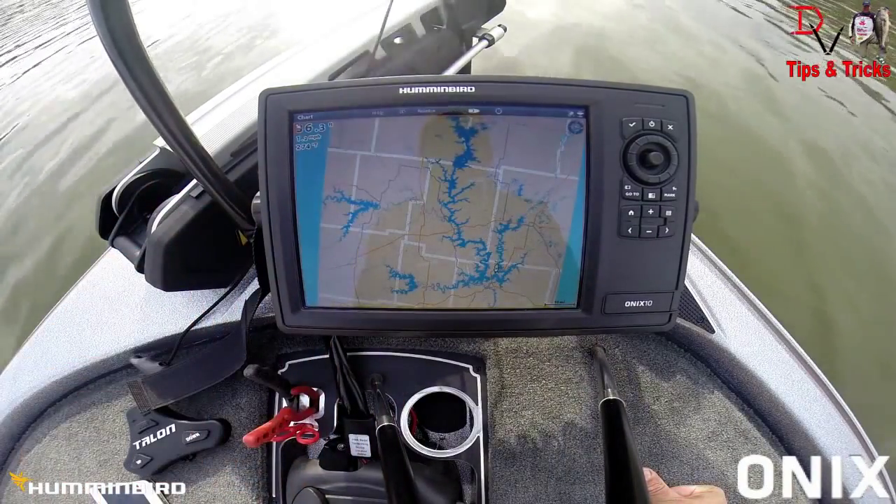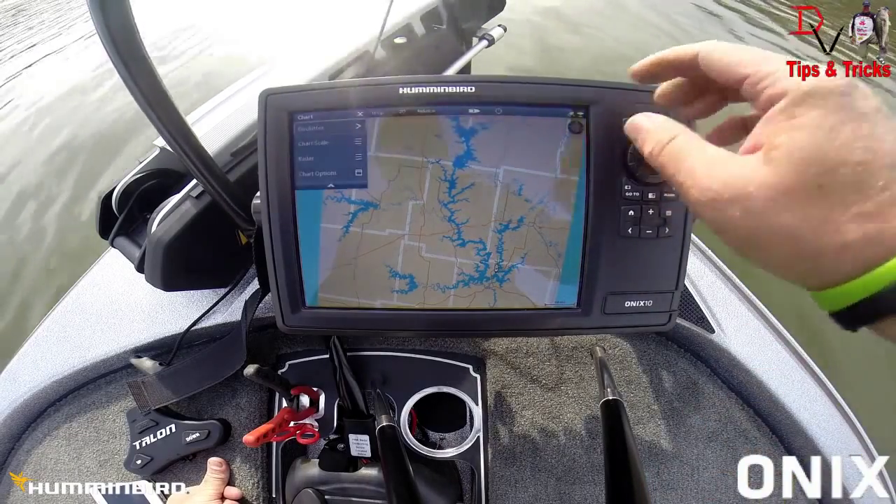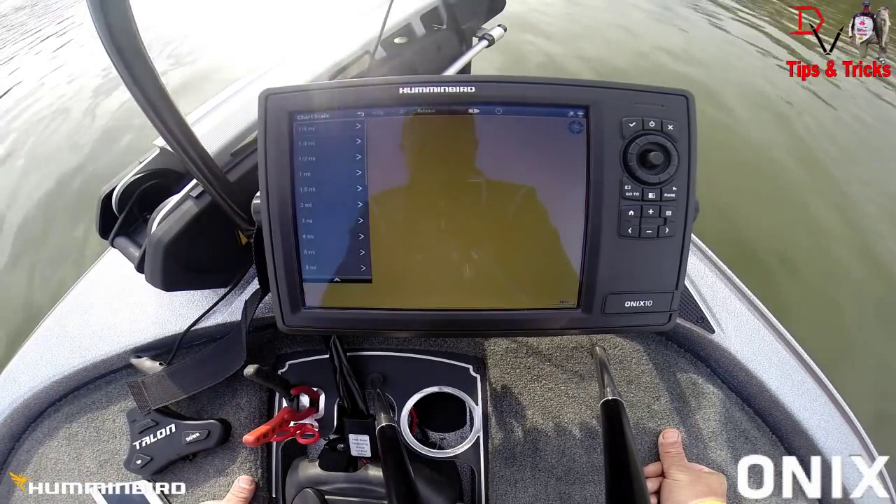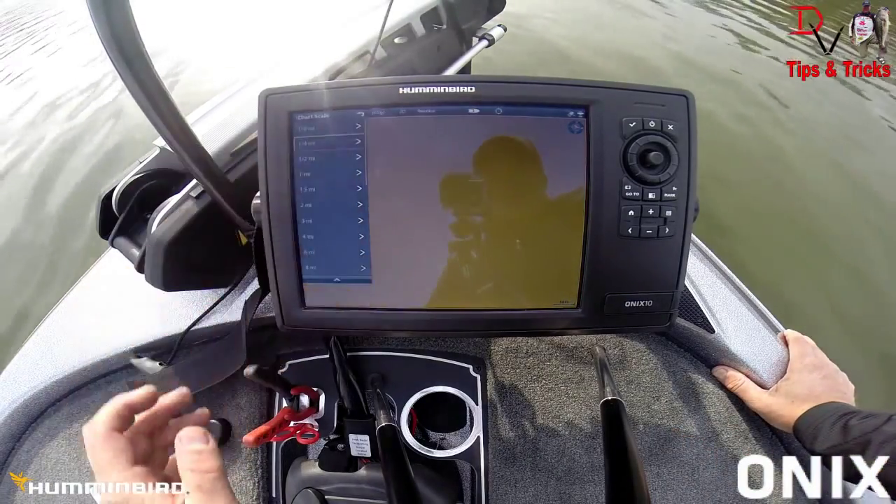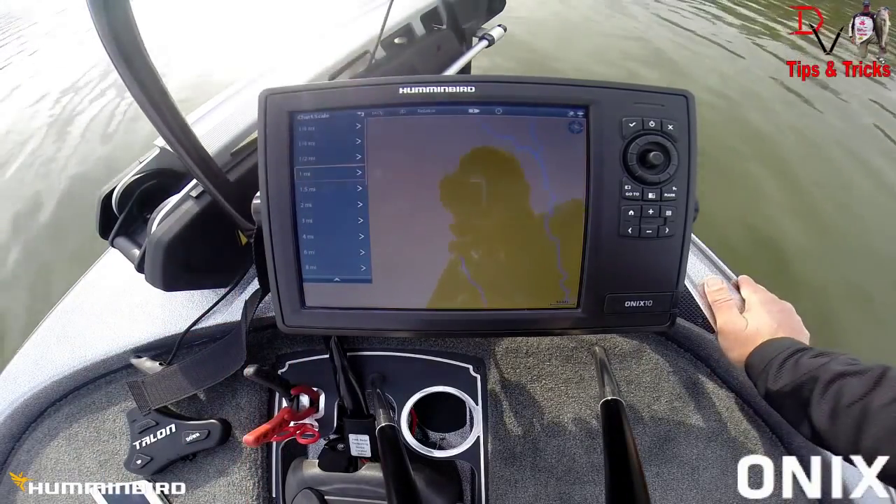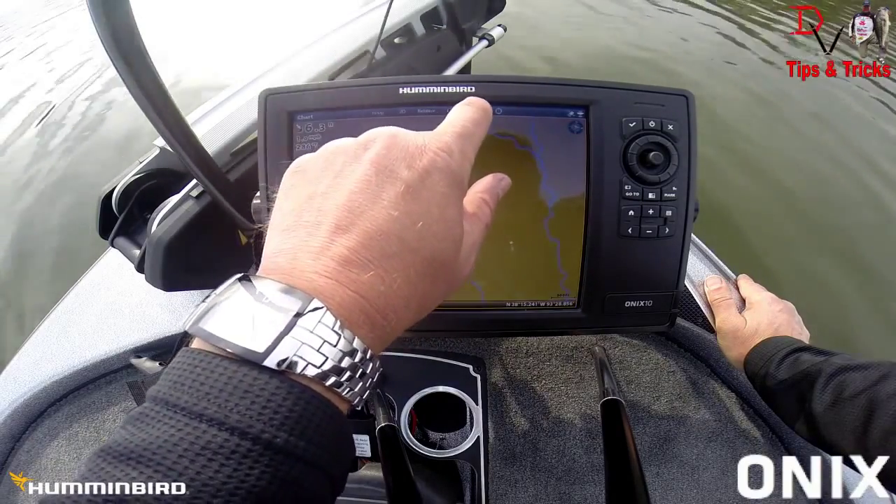We're going to go to full screen mapping. Chart scale. And go to 1/8 of a mile. We're going to go to boat position.